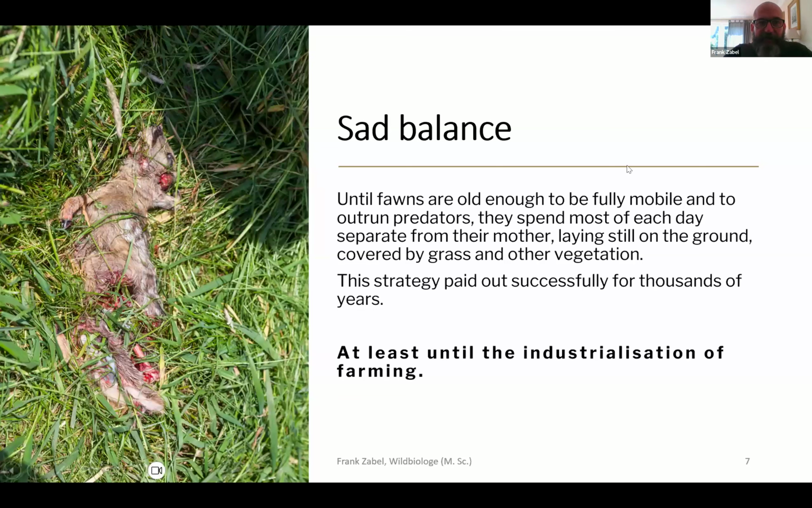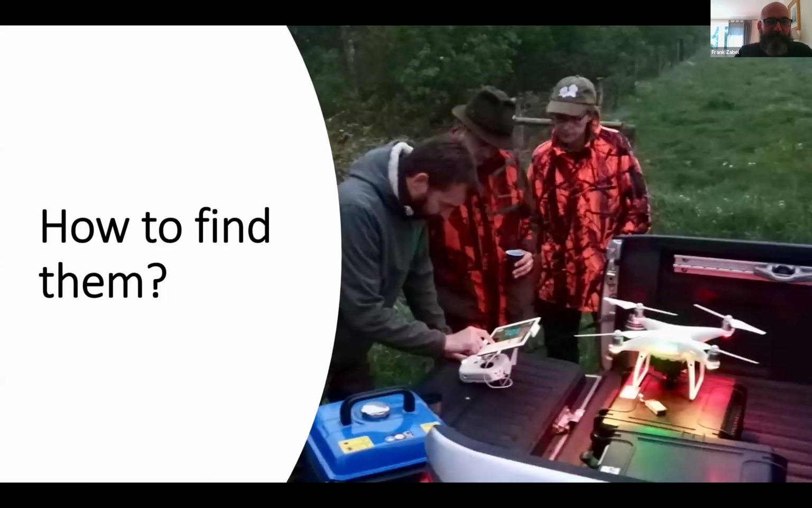And the sad balance is, these are just rough estimates, but it is estimated that at least 100,000 fawns are more or less killed or seriously harmed by this per year alone in Germany. And this is just a rough estimate and doesn't factor in the other animals which live and breed within the meadows. So I hope I was correct with my sneak peek. Yeah, you can open your eyes again.